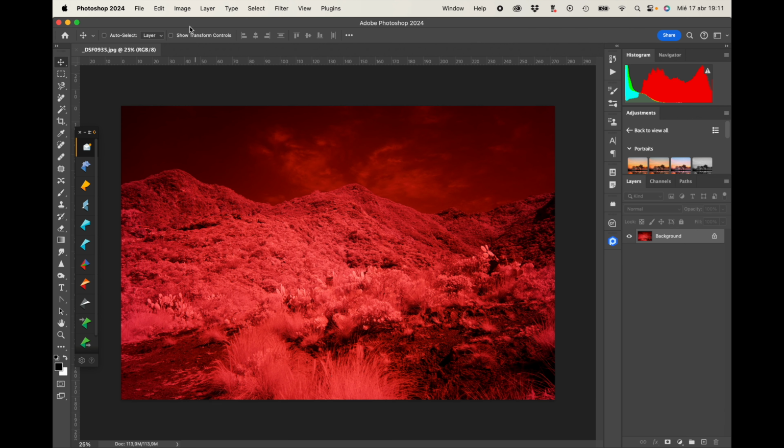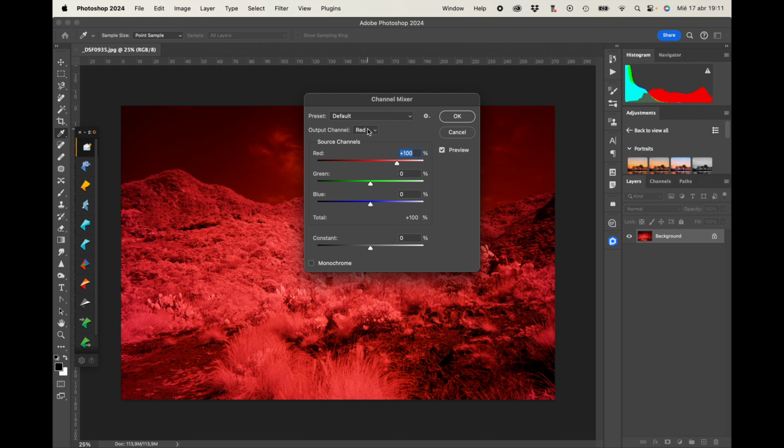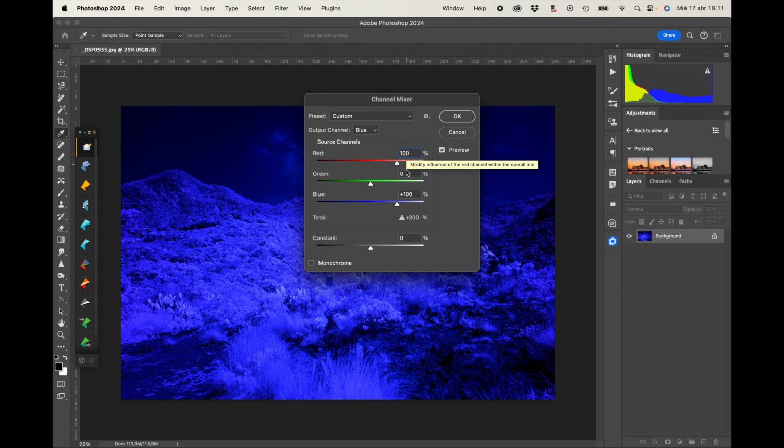Okay. For example, image, channel mixer, red output channel, I put 0 in red, 100% in blue, sorry, 100%. Then if I go to the blue channel, I put 100% in red and 0% in blue.